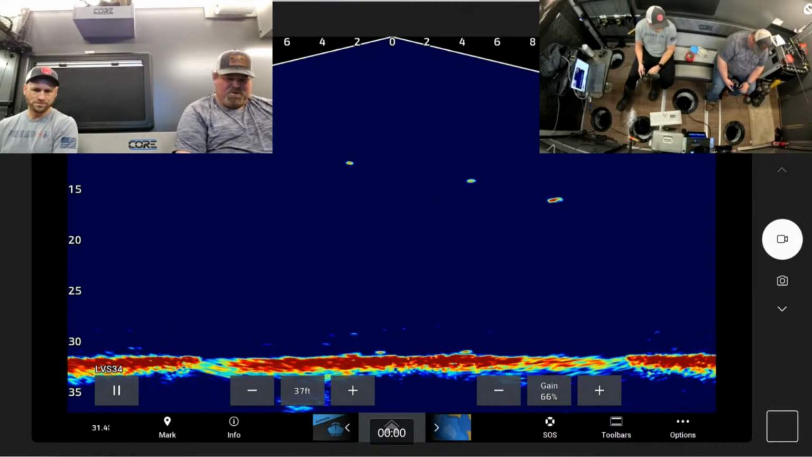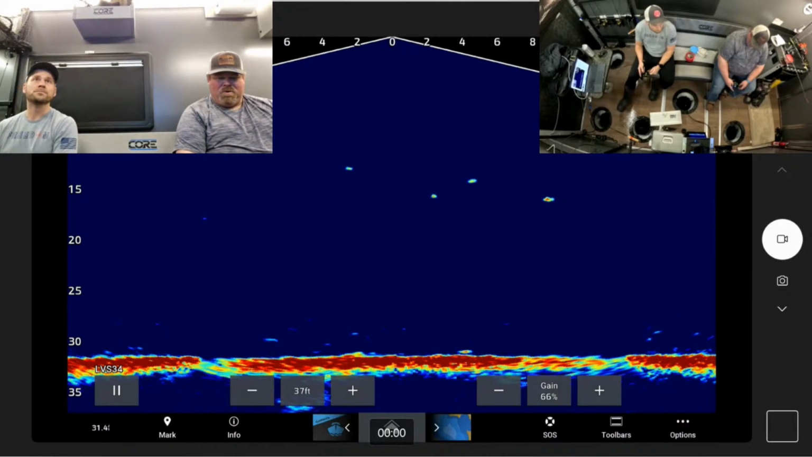We got 2 fish on the right side. Yep. One is underneath the top view.